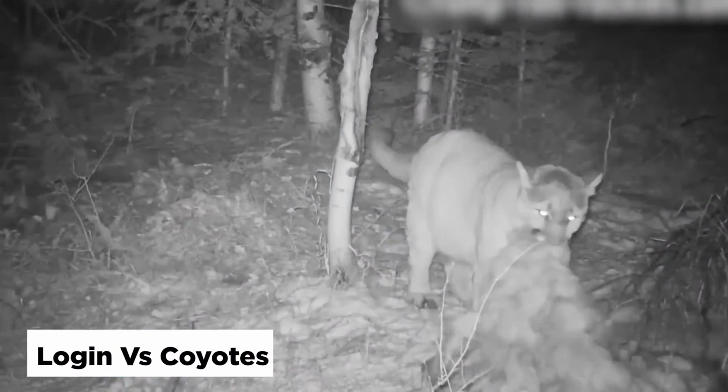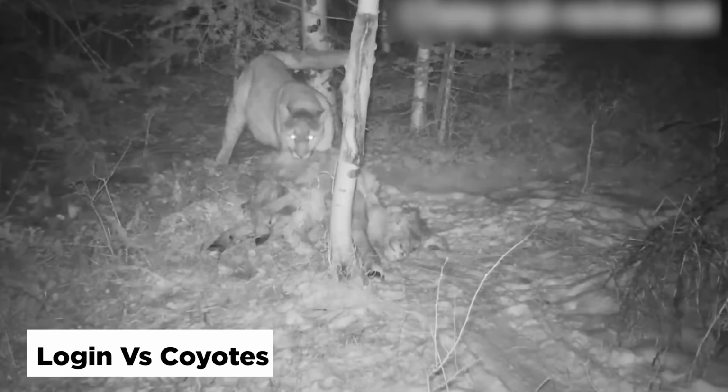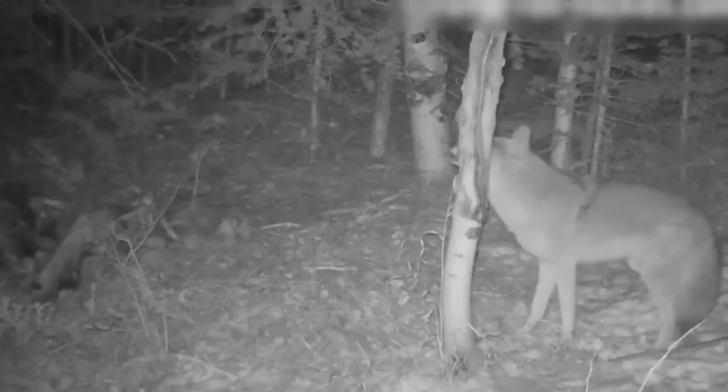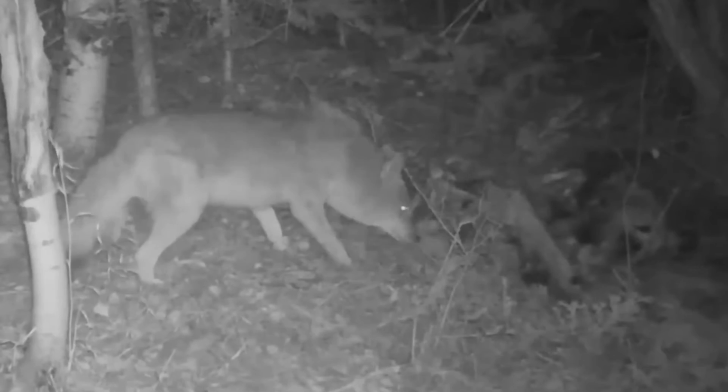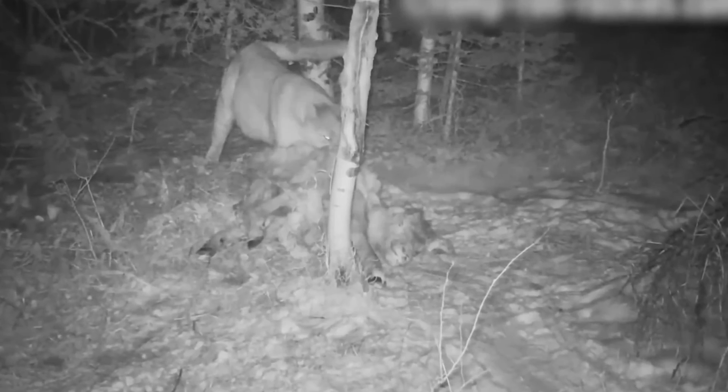Lion versus coyotes. Watch out for this fantastic video from Mississippi. What's happening is that an elk has been killed, and a pack of coyotes and this lone mountain lion are fighting over the carcass. While the coyotes circle, the cat is in charge of the kill. The pack, alerted by the lion's loud hiss, the coyotes are the first to return to the kill after both sides leave it for unknown reasons.